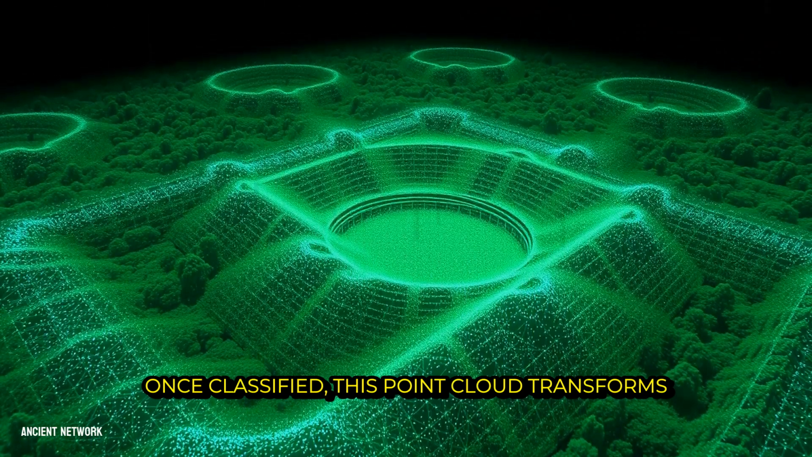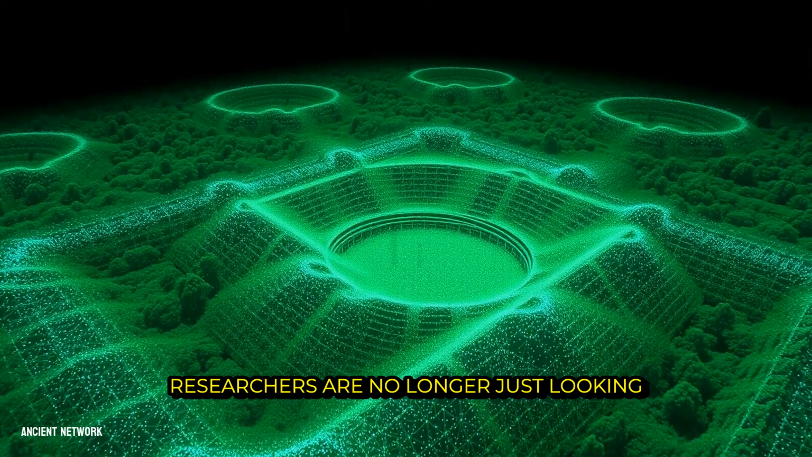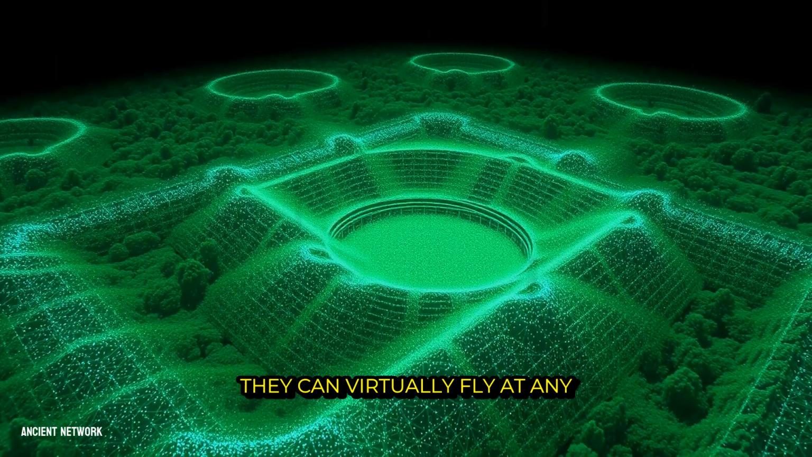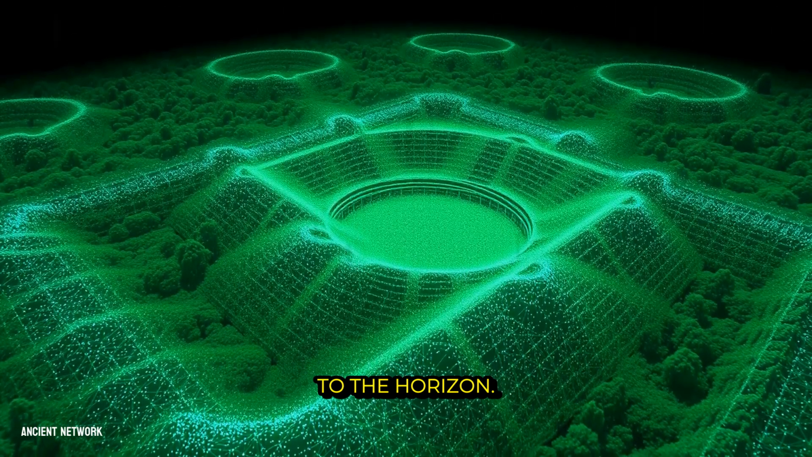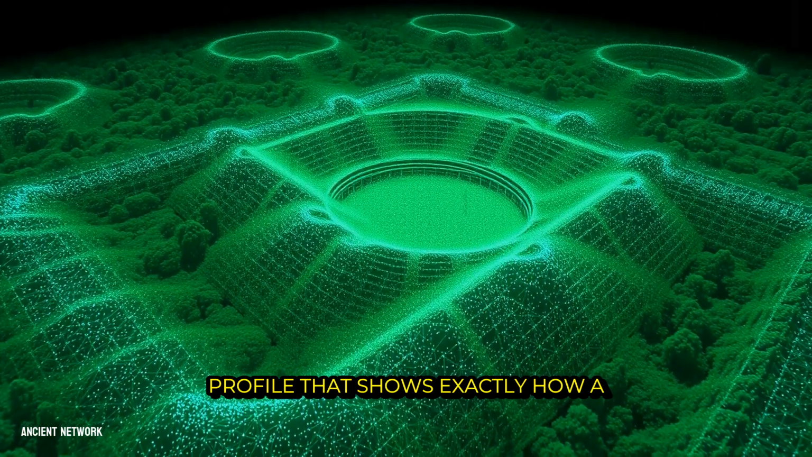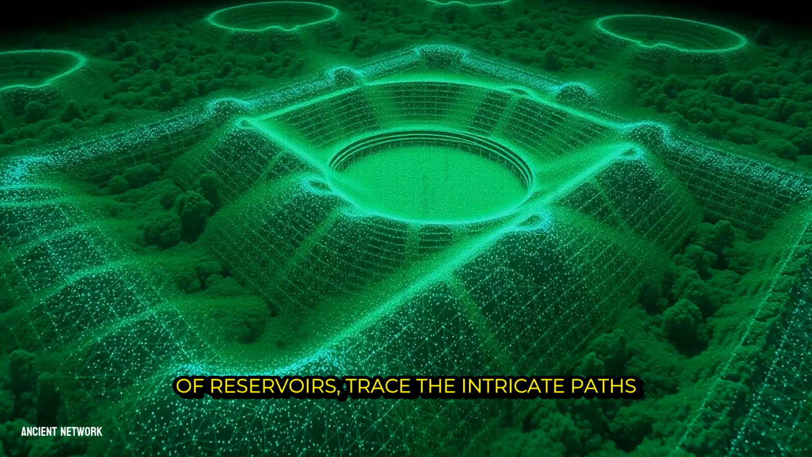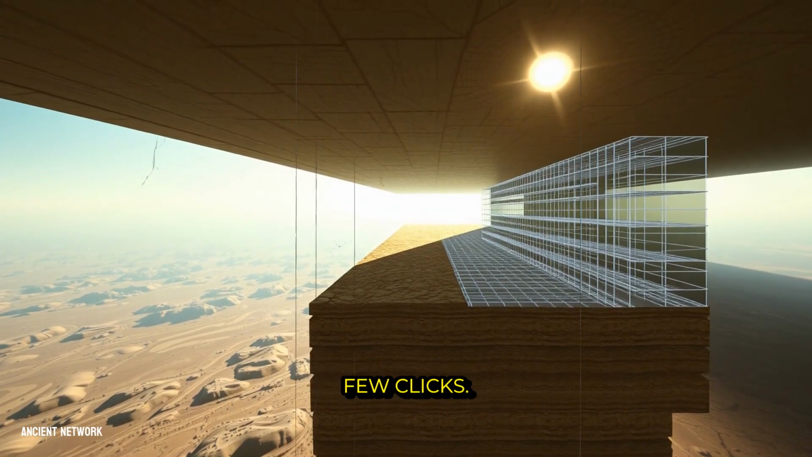Once classified, this point cloud transforms into the ultimate analytical canvas. Researchers are no longer just looking at a flat image. They are inside a fully measurable, completely manipulable model of a past world. They can virtually fly at any altitude, swooping over causeways that stretch to the horizon. They can take a digital slice through the landscape, creating an elevation profile that shows exactly how a ceremonial platform was constructed. They can measure the volume of reservoirs, trace the intricate paths of irrigation canals, and calculate the area of agricultural fields with a few clicks.